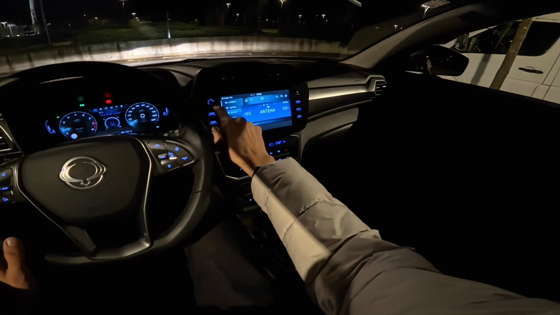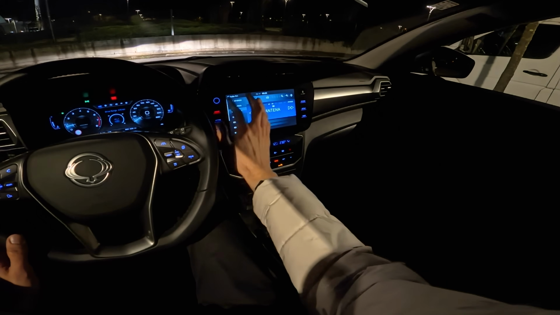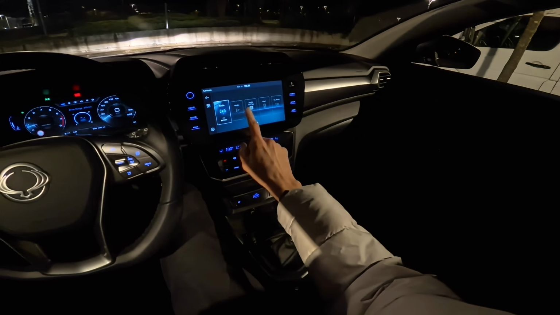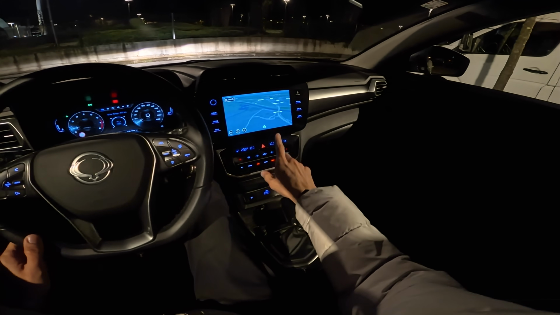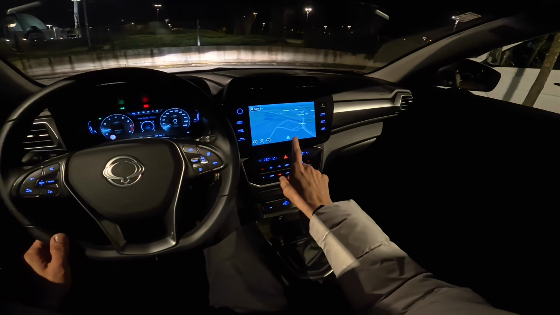You know the drill, but it's a very good sound system. And we have here also Apple CarPlay. So I'm gonna use the embedded navigation. Now this one's familiar, it's by TomTom. It's the one that Stellantis Group uses.